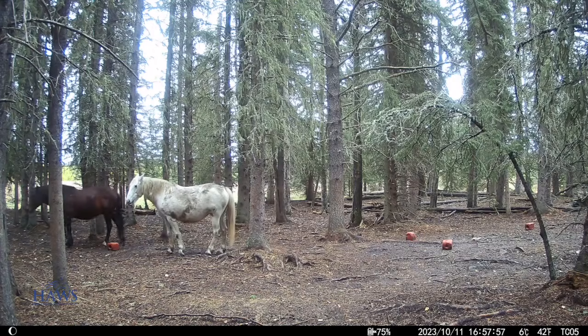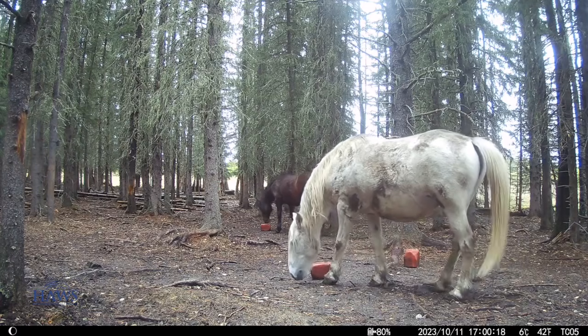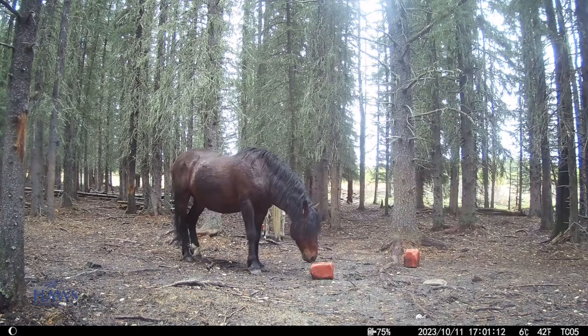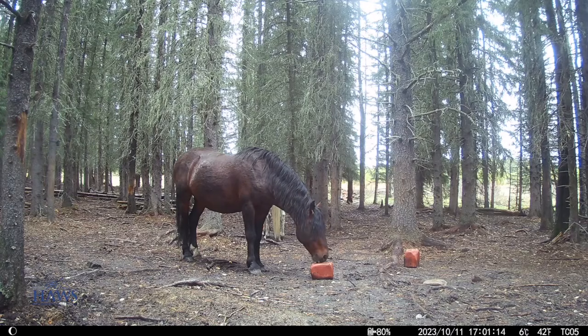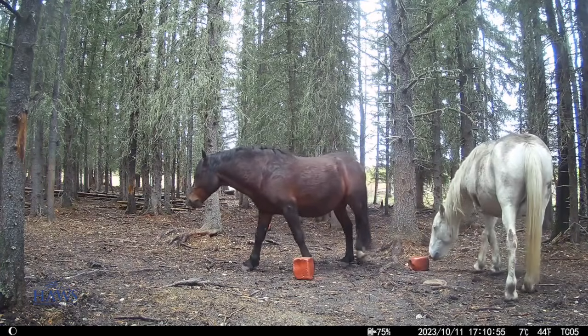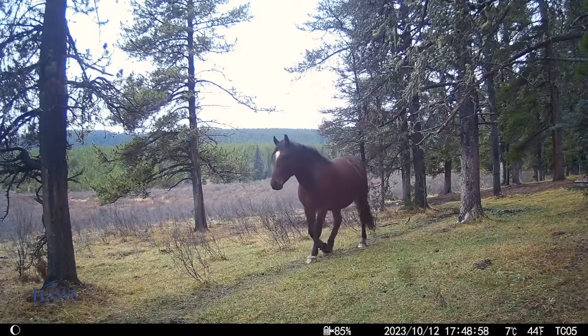So after we left, Jenny and Cisco came back into the winter barn. Soaking wet, of course. It was a very rainy day. But the horses are looking pretty healthy. You know, even though the grass is getting pretty slim pickings right now, they surely didn't suffer through the summer.